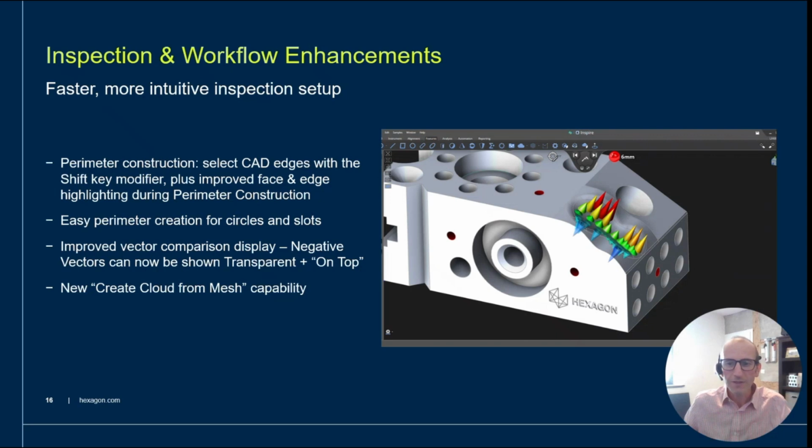One of my personal favorites, we've also improved the vector comparison display, so negative vectors can be shown transparent and on top for better visibility. Vectors are a great way to convey form errors and surface profile deviations, and this makes it easier to show a complete picture of the situation without having to fiddle with CAD transparency settings or object visibility or anything like that. We just simply put the stuff you need to see right on top for you.